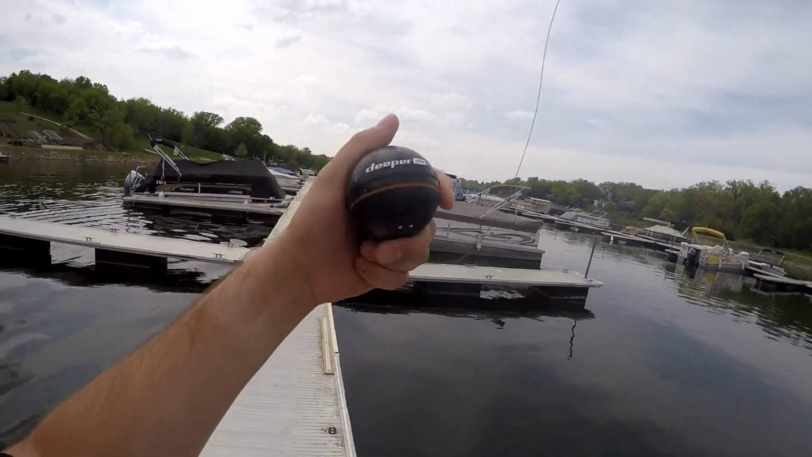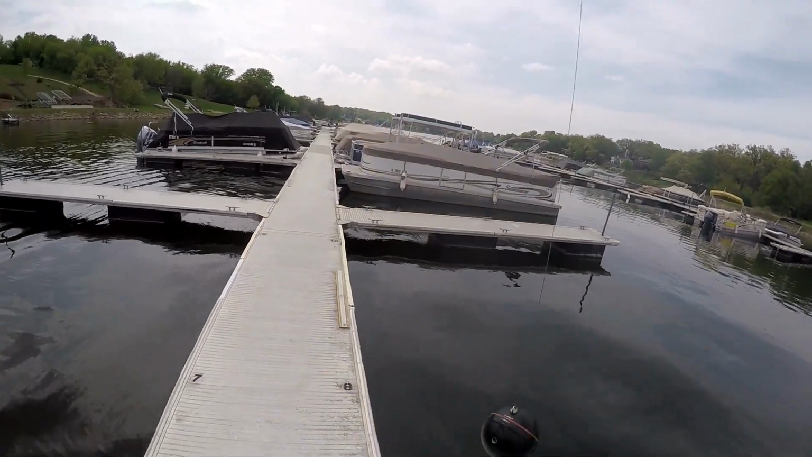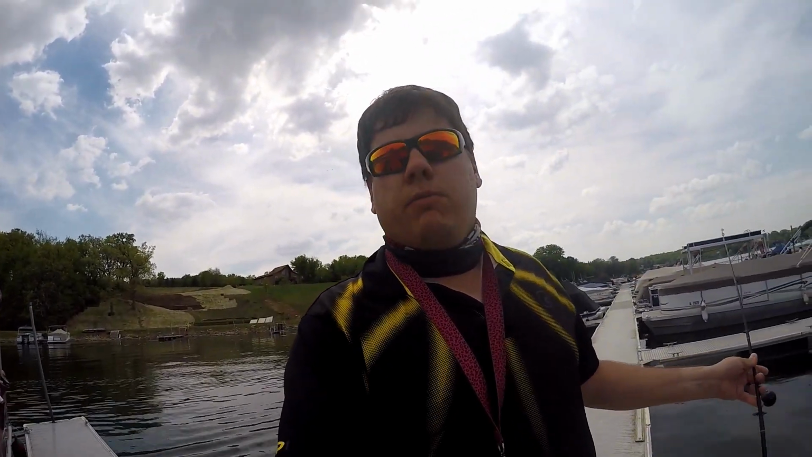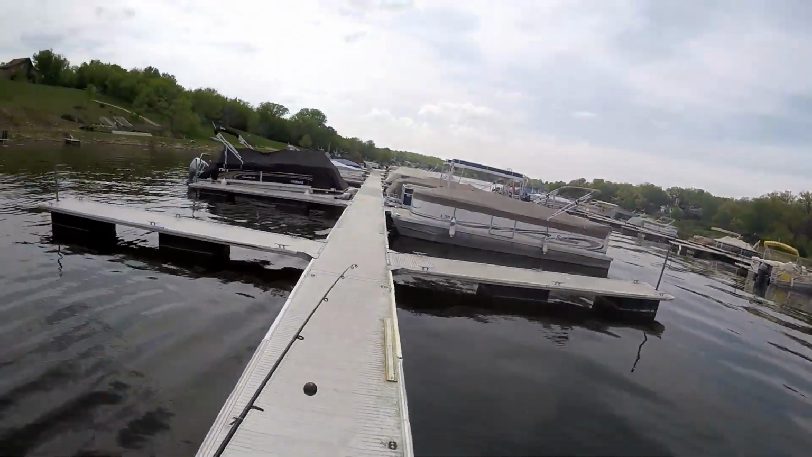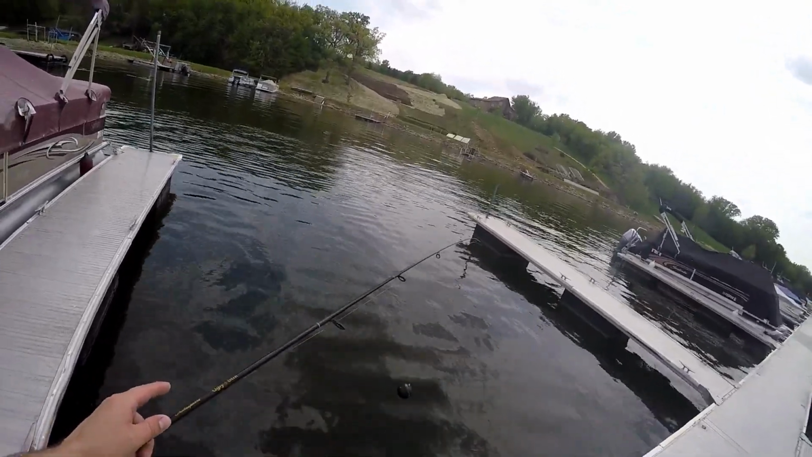Little guy out on the water. I'm going to be using that Deeper Pro Plus. I'm going to be scanning around all the docks out here, and I'm going to try to look for some ledges because we should be into some post-spawn bass fishing. I'm going to be scanning around these docks right here, all up and down, looking for some deeper ledges and drop-offs where these fish should be hanging out.